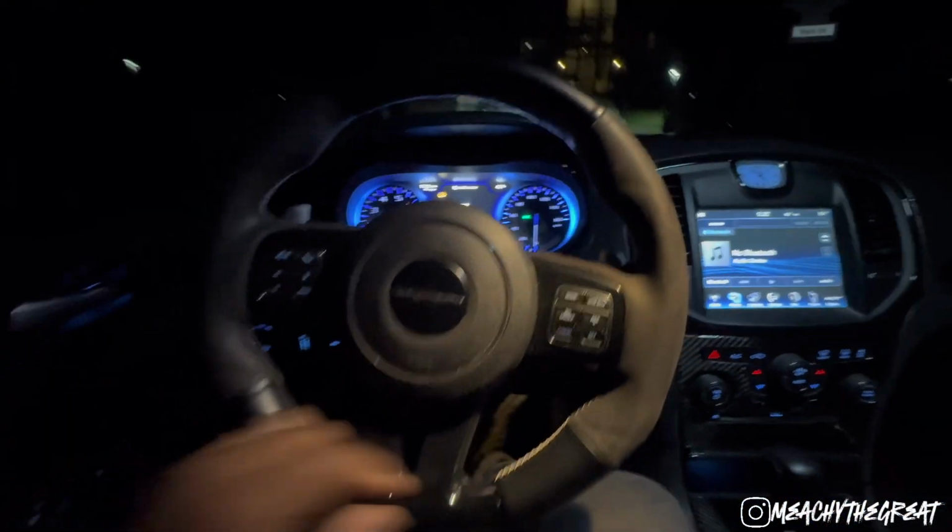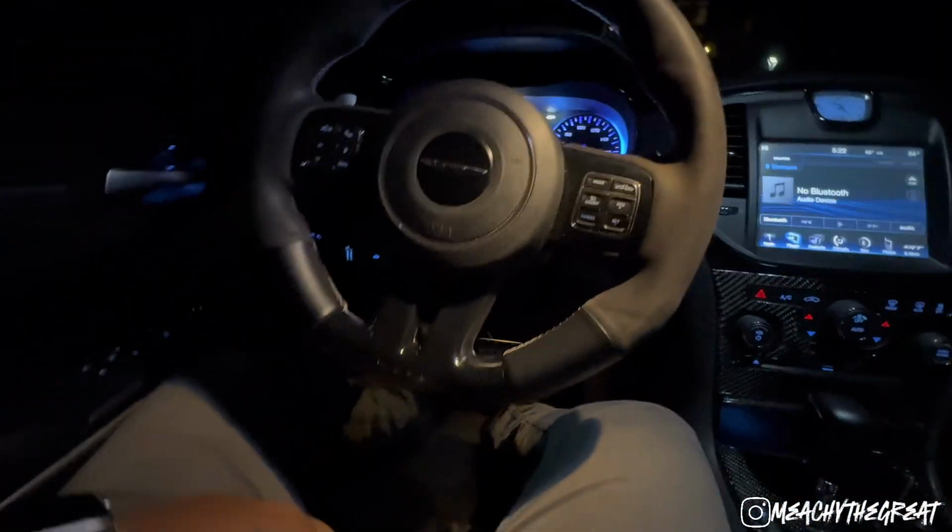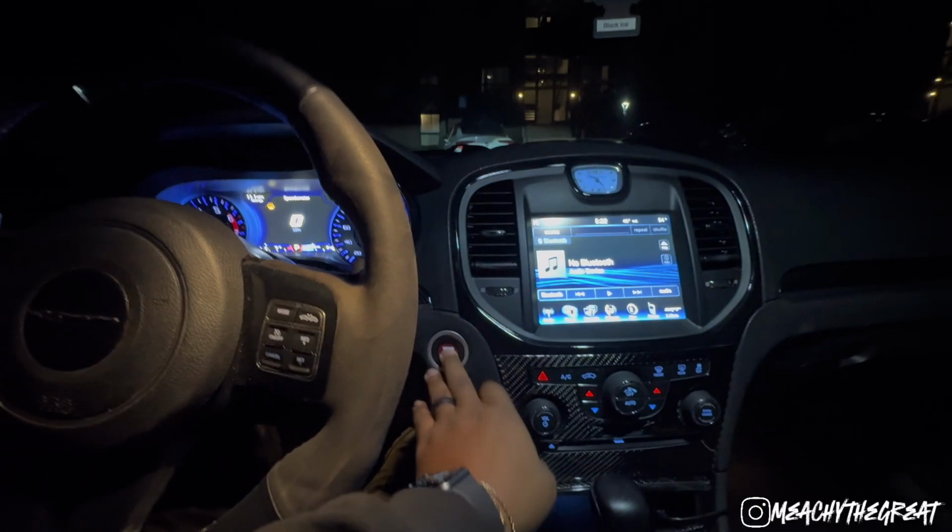I got it to where only the front two are like that. Turn that down. And I'll open the sunroof so y'all can hear the exhaust.